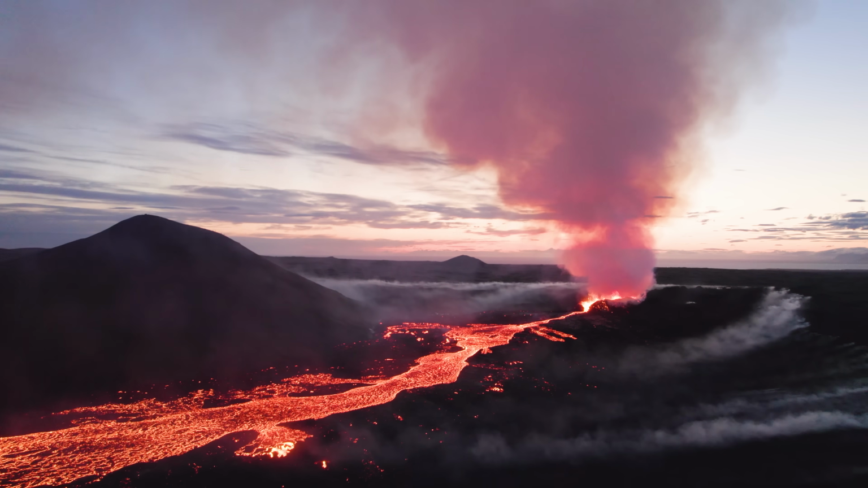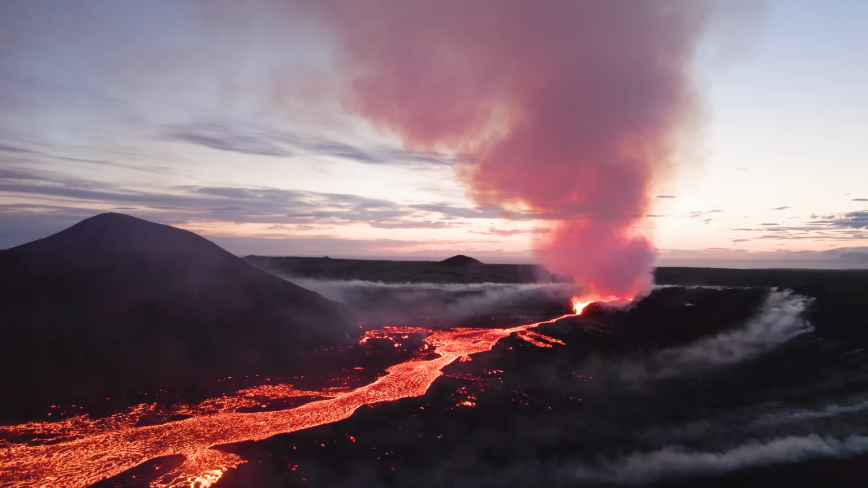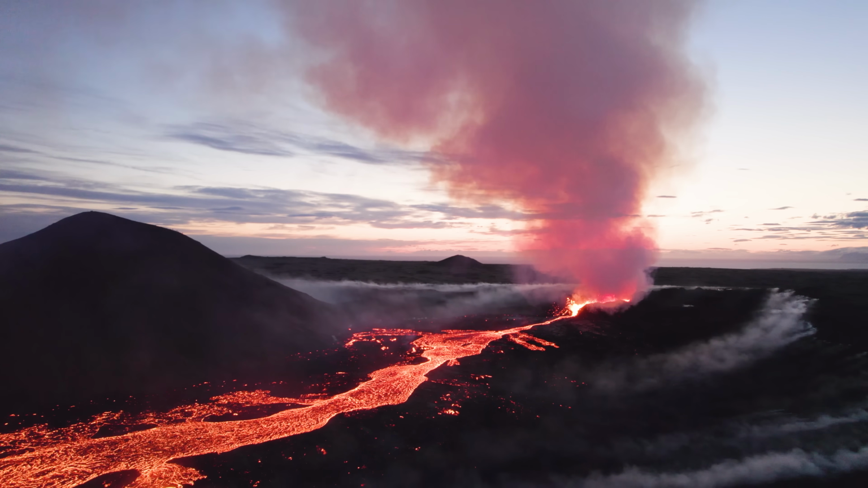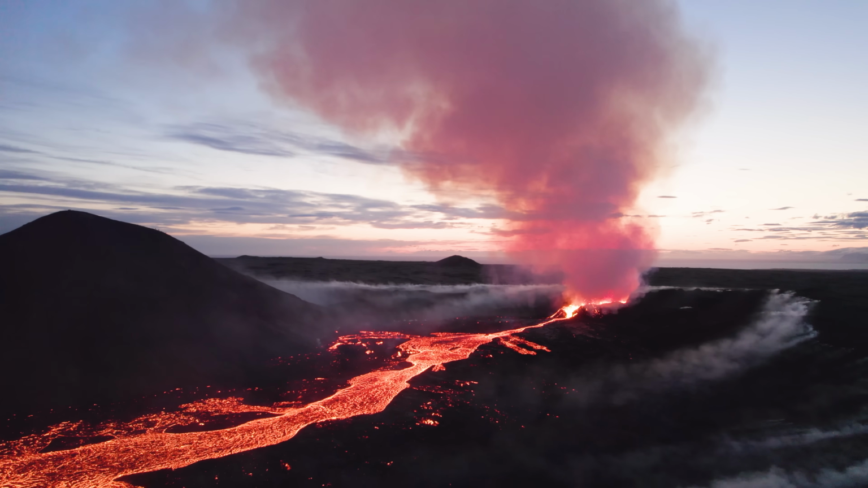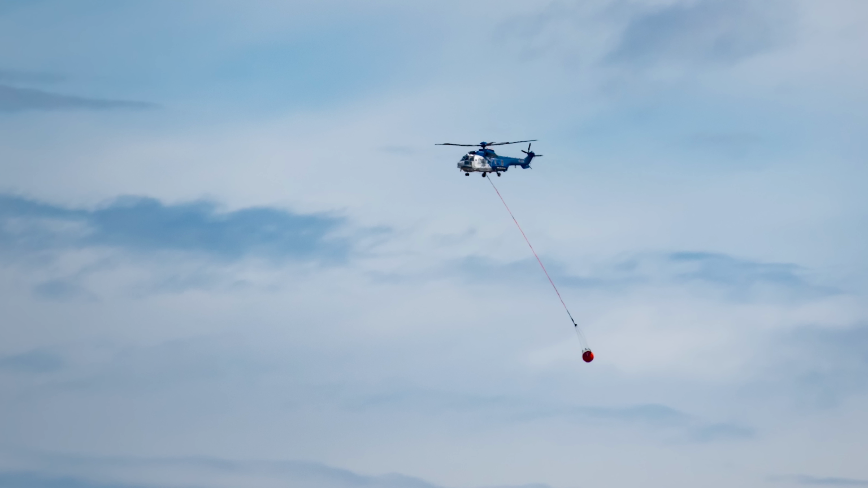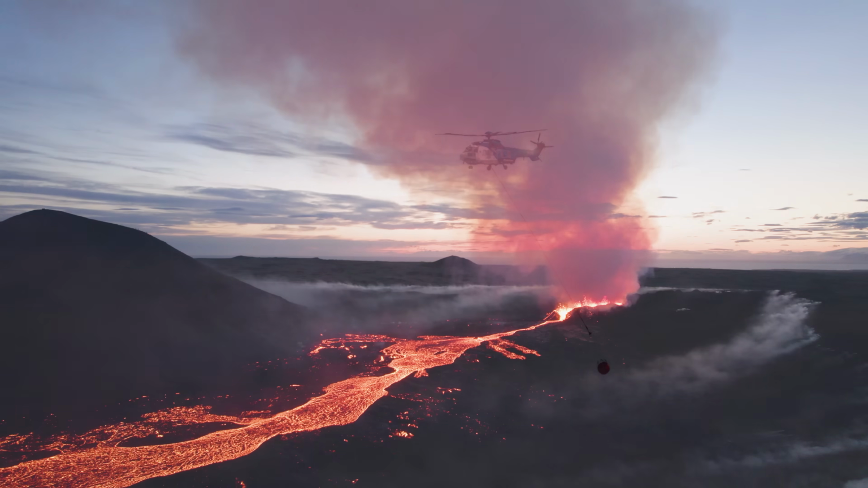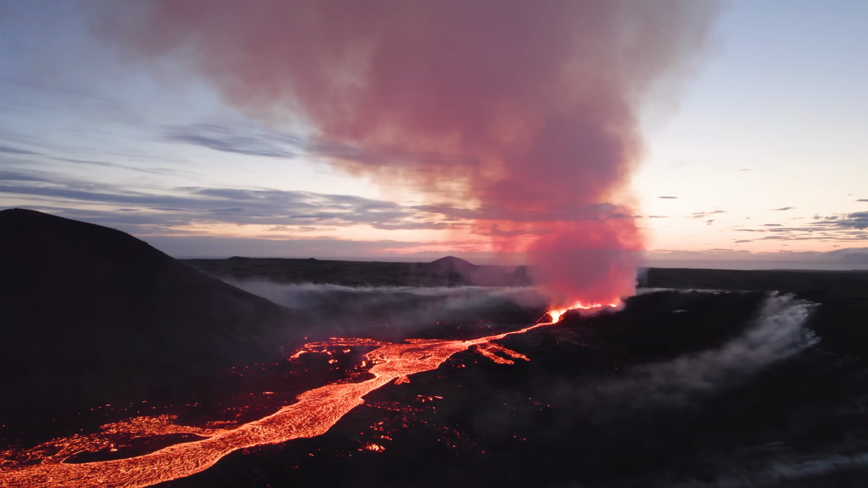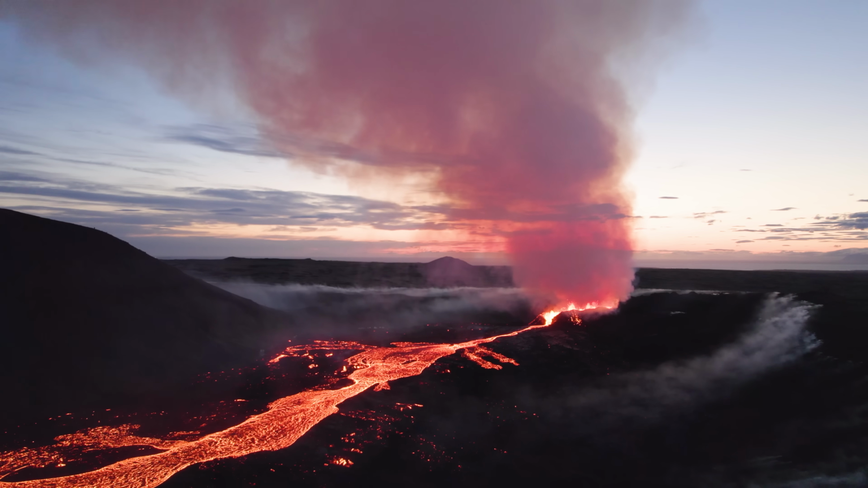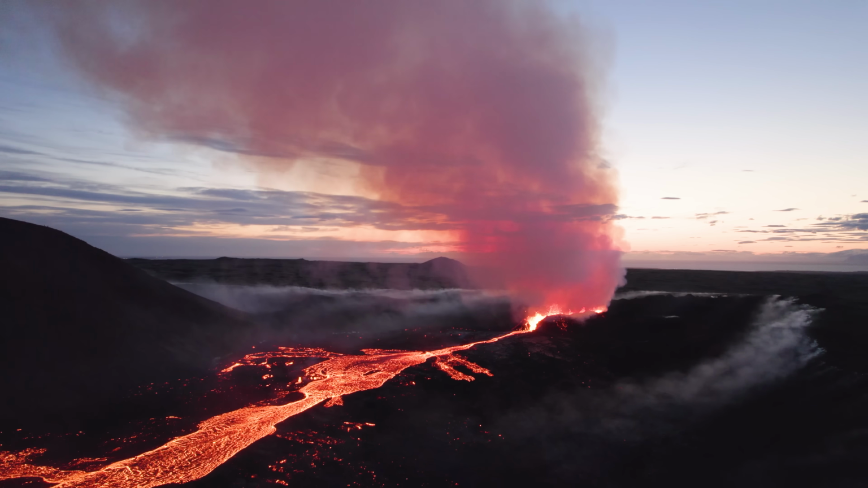But the bad news is that the area is closed now due to all the burning moss around. It's thick and dry. And it's been a huge problem to put out the fire. The Coast Guard helicopter was there all day, Saturday. It's the only way to get the water to the firefighters. And this situation will be reassessed on Sunday morning. And I will add that information into the video description as soon as I upload it.